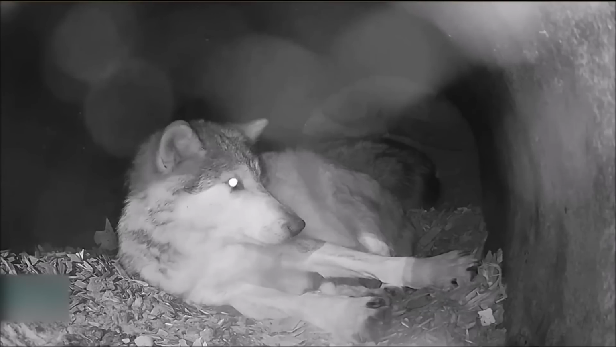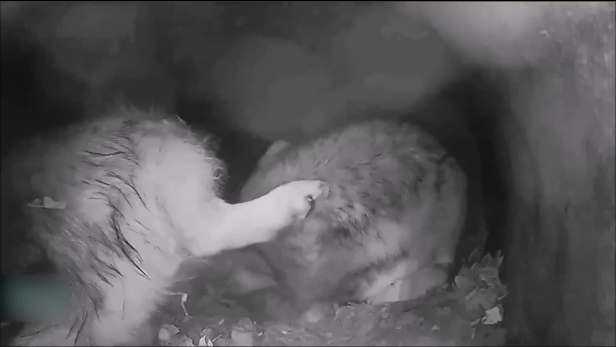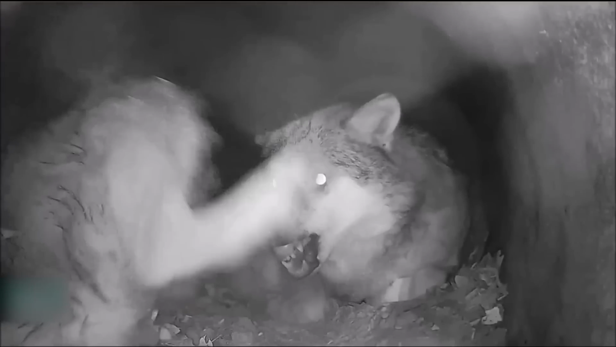Now, this camera was installed in a wolf's den to see and keep track of what the mama wolf and her cubs were up to all the time. And this is how this mama was recording, trying to have some me time without her annoying kids ruining it. She left them out and came back to rest, but no, the kids won't leave her alone. They came back to annoy the hell out of their mother, leaving her angry and frustrated. I guess kids are all the same, no matter if they're humans or animals.